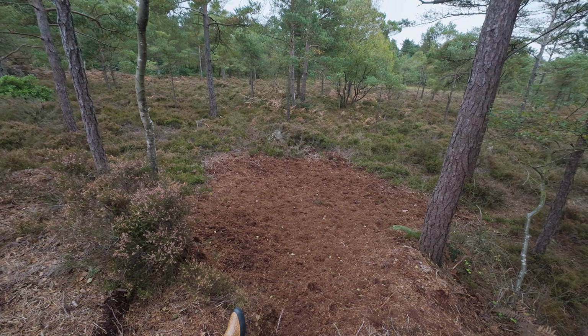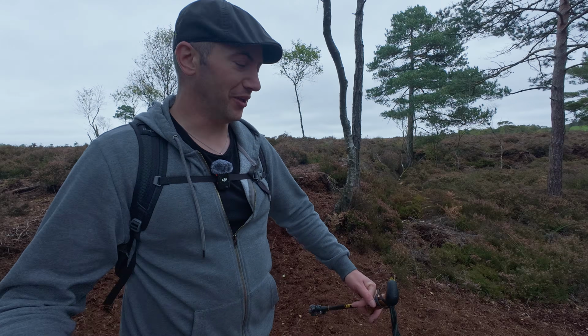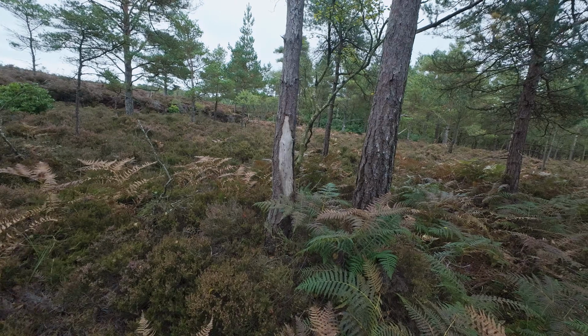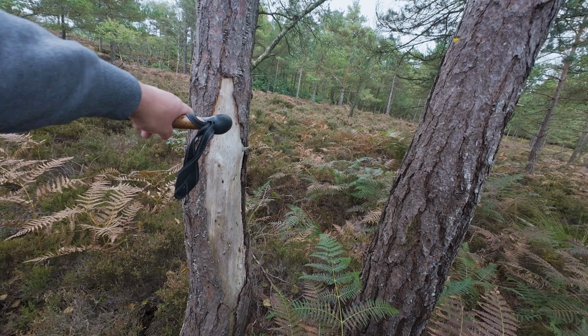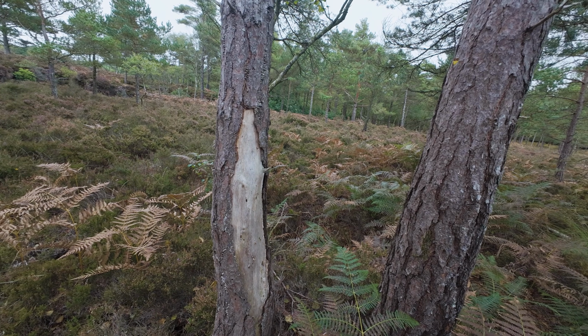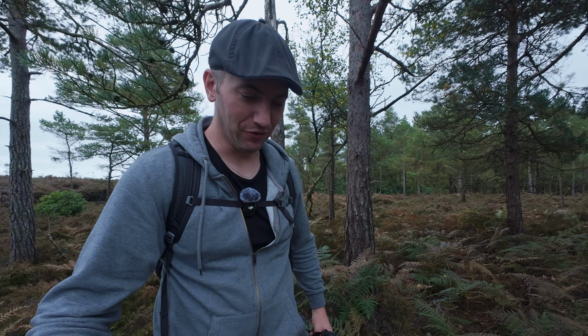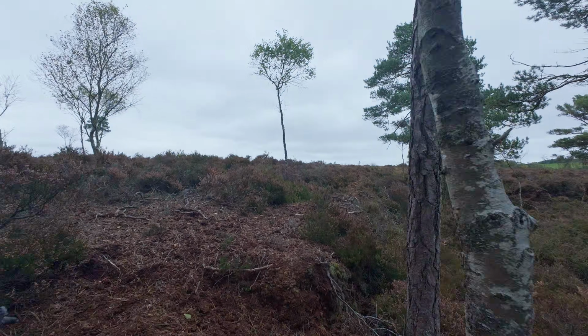This has a lot of potential here. It's not the spot that I had in mind, but something's just caught my eye that I'm quite interested in. If you see the way the bark is stripped here, now it could be because the tree is dead, but that could be a rub off a stag, rubbing his antlers off it. And a stag is what I really want to catch on camera. So I'm going to keep this option as a plan B.